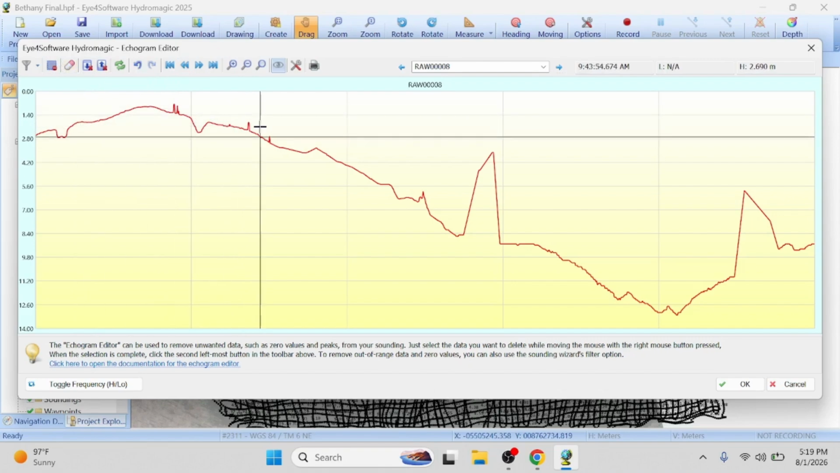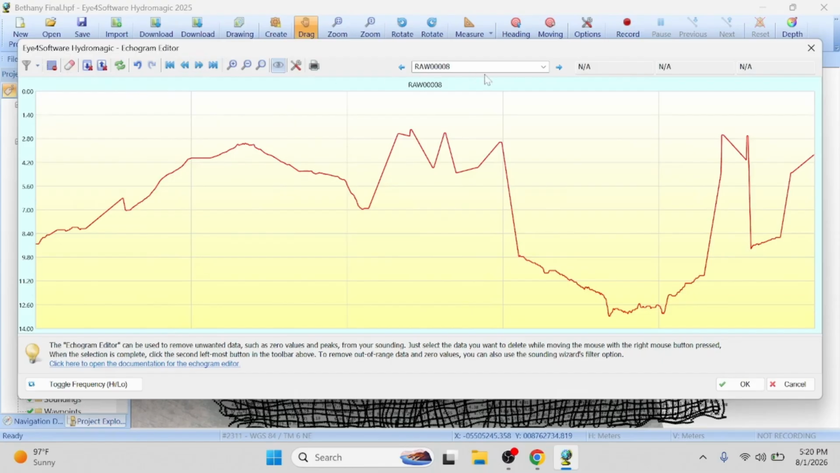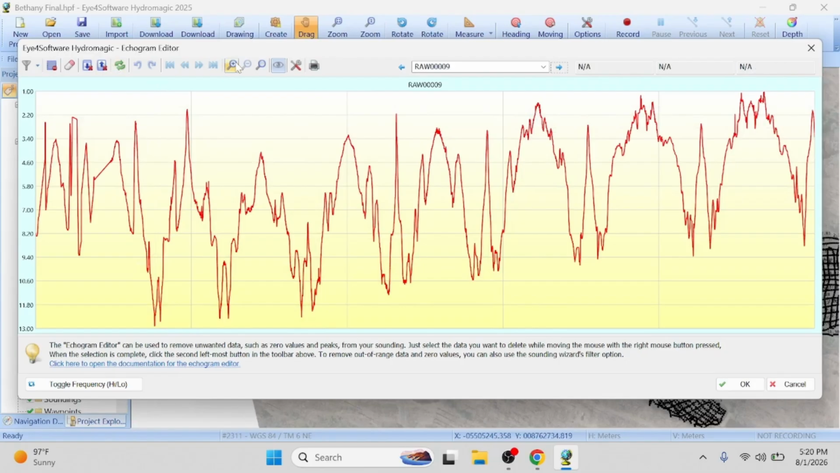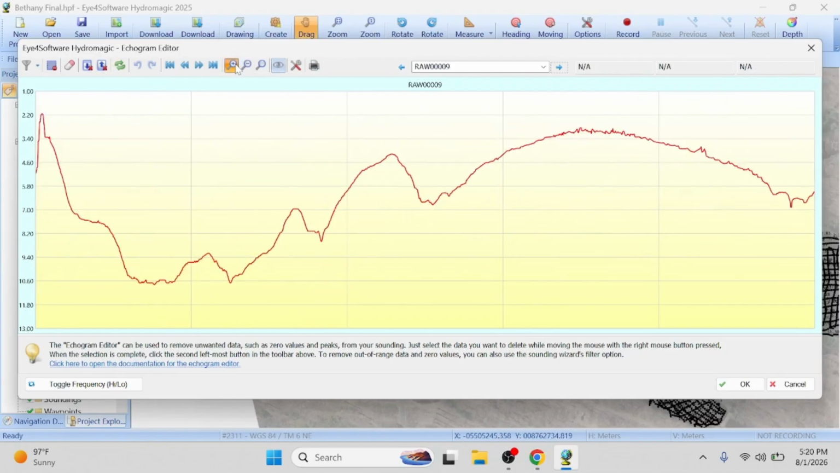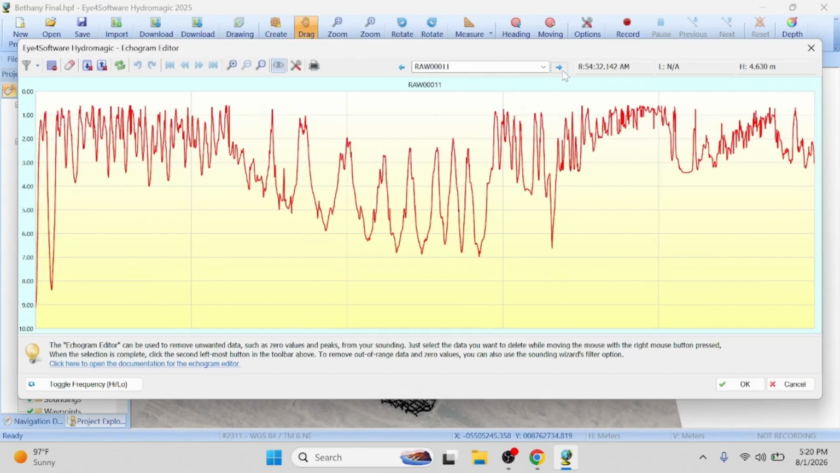And I'm just trying to show you guys how to clean data. Sometimes data is perfect, but I'm just going through each file. See that? Now that might look really bad because it's all scrunched in one screen. It's a large data set, but when you zoom it in, it's not really that bad.